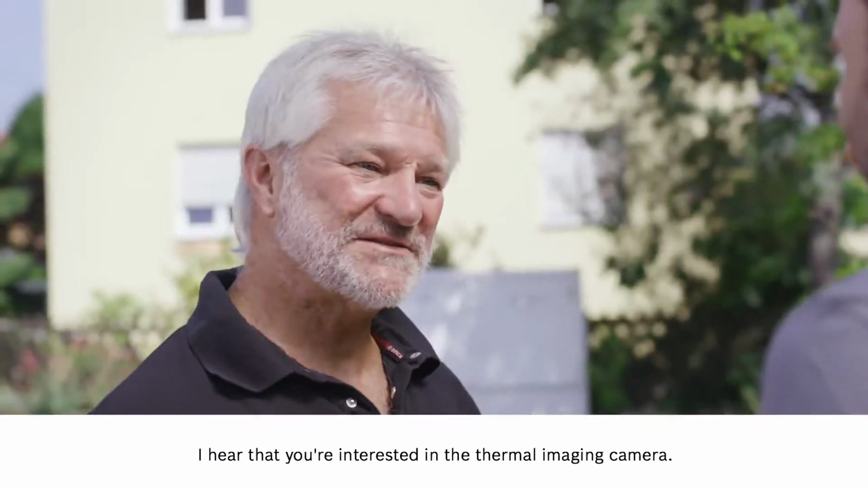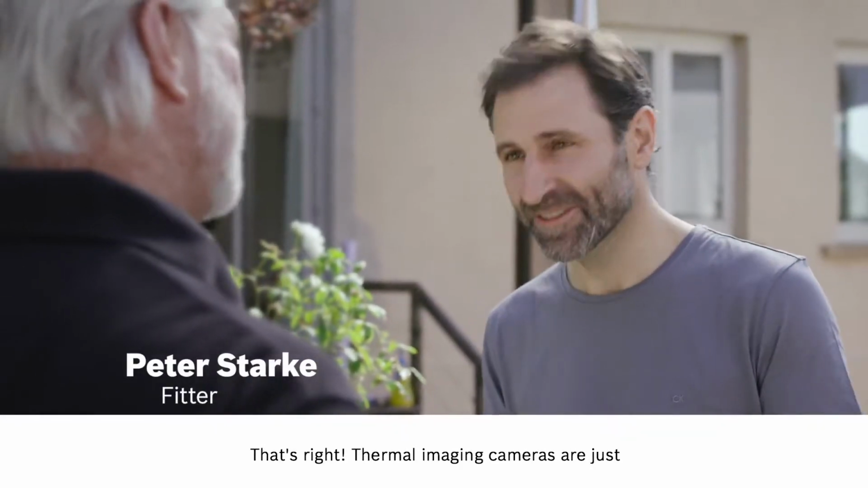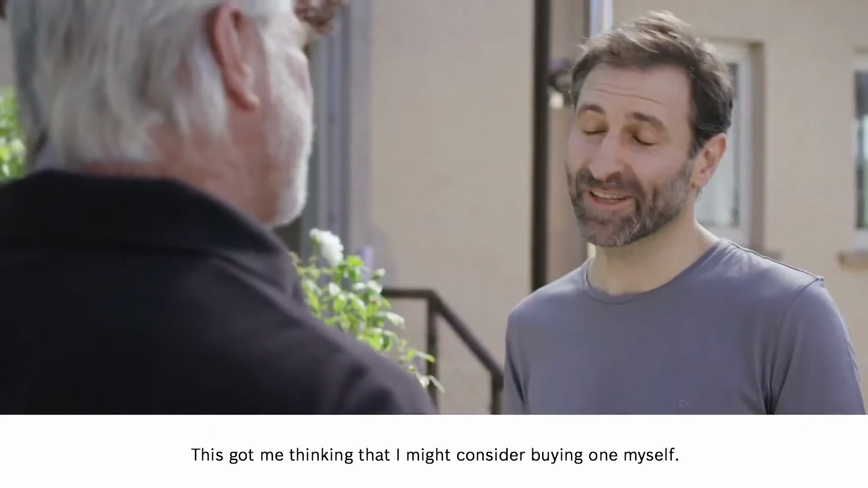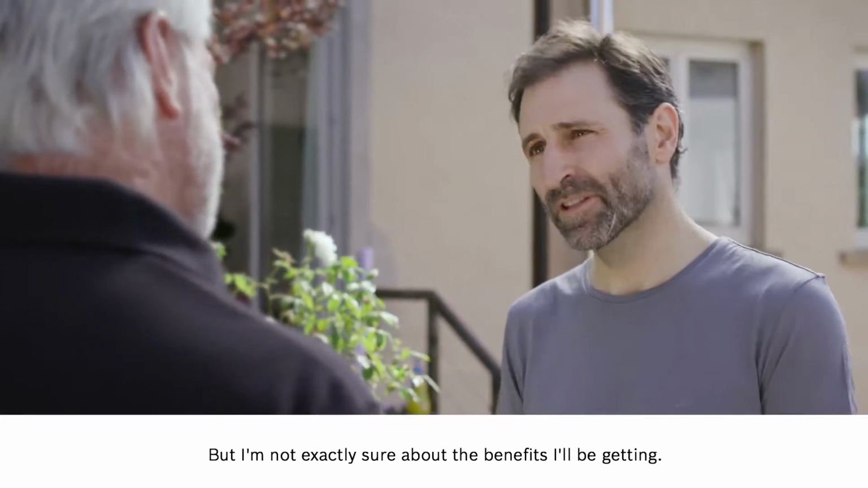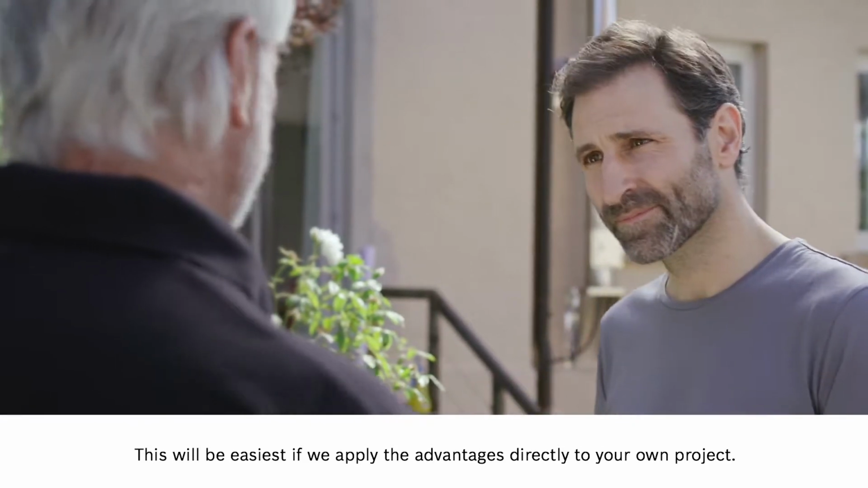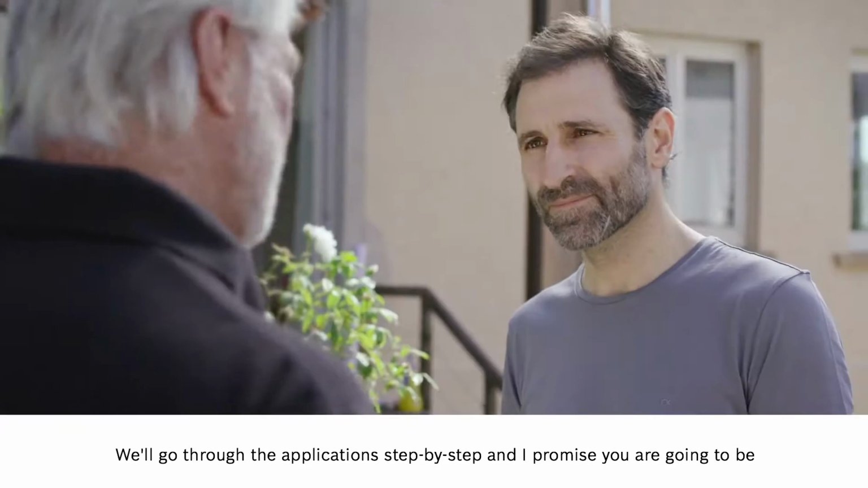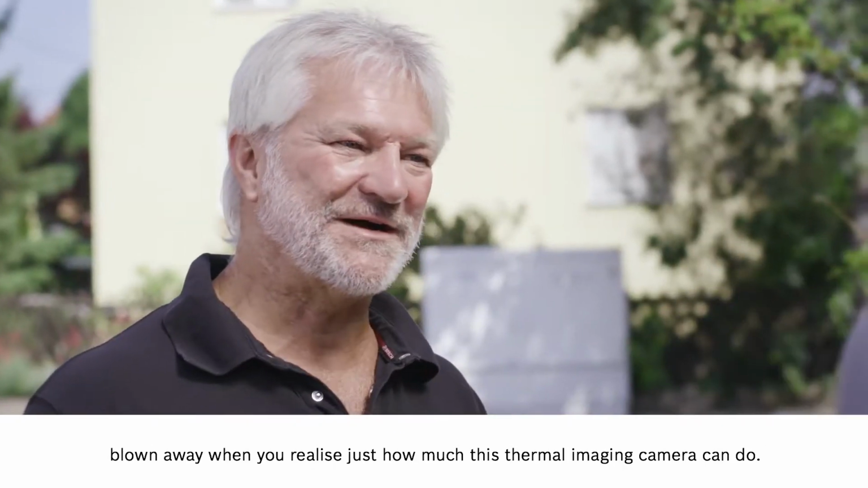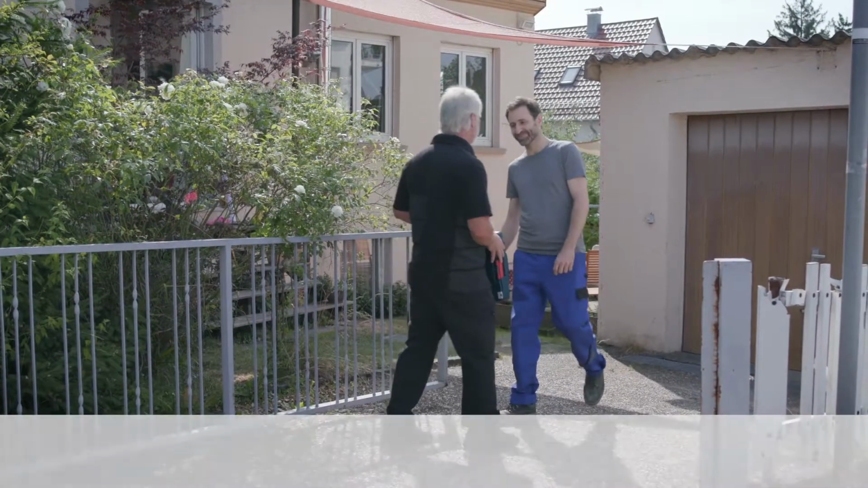I hear that you're interested in the thermal imaging camera. That's right. Thermal imaging cameras are just so much more affordable now. Spot on. This got me thinking that I might consider buying one myself. Okay. But I'm not exactly sure about the benefits I'll be getting. Well, I'll be very happy to tell you. This will be easiest if we apply the advantages directly to your own project. We'll go through the application step by step, and I promise you are going to be blown away when you realize just how much this thermal imaging camera can do. So let's go in.